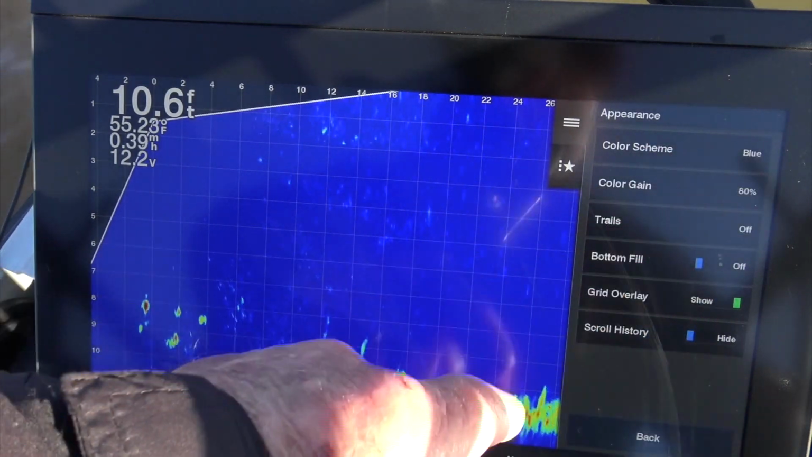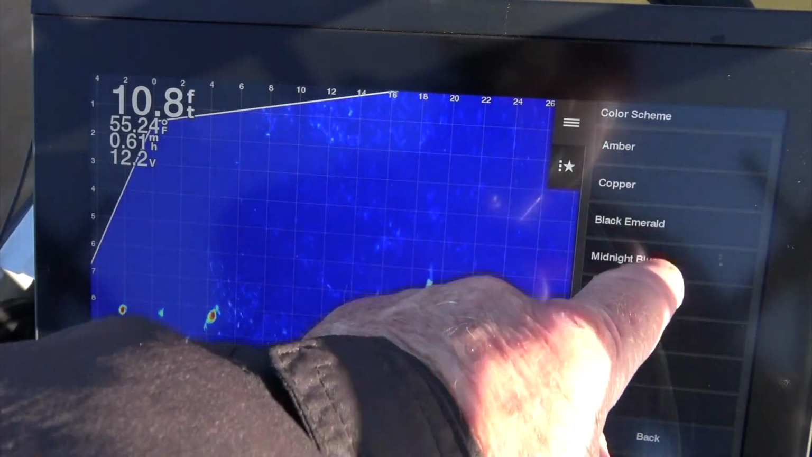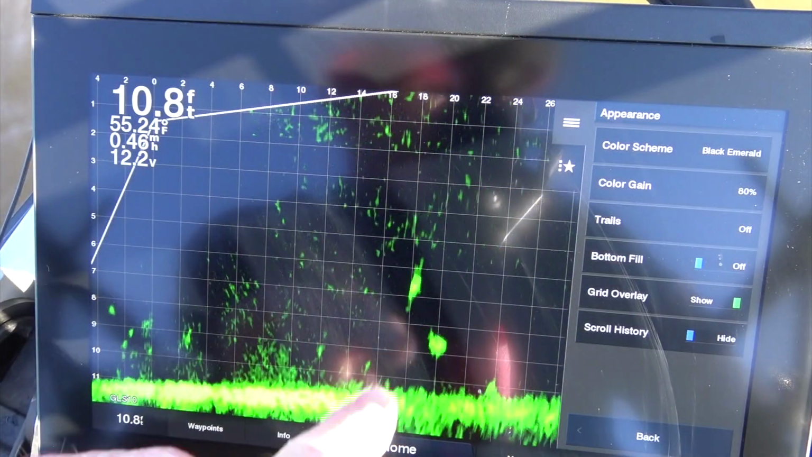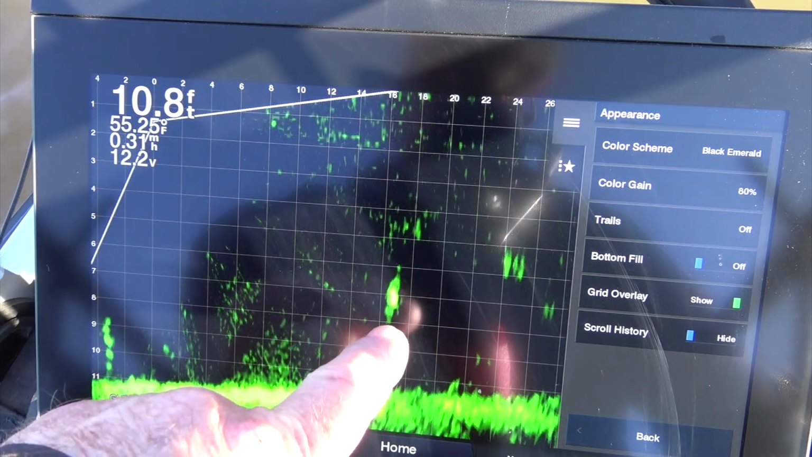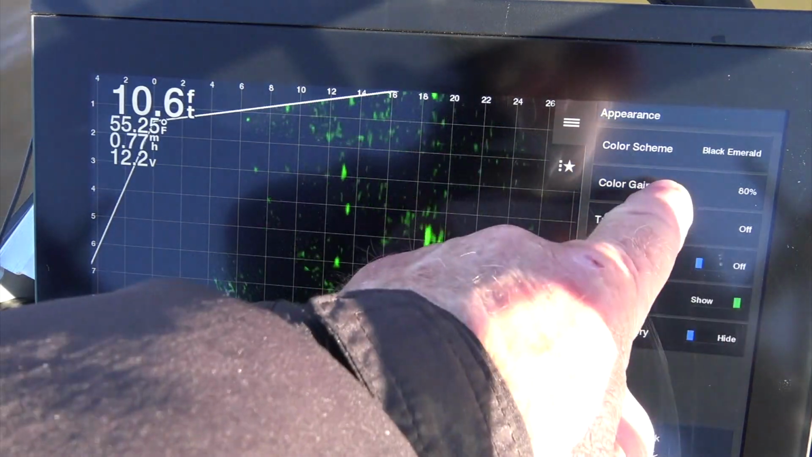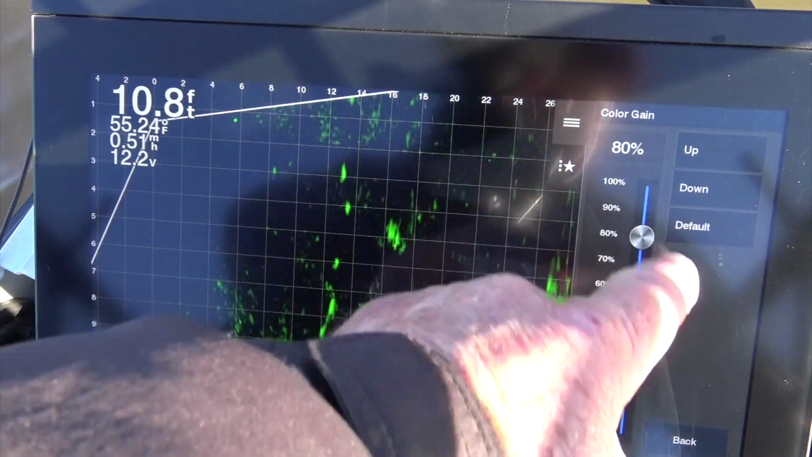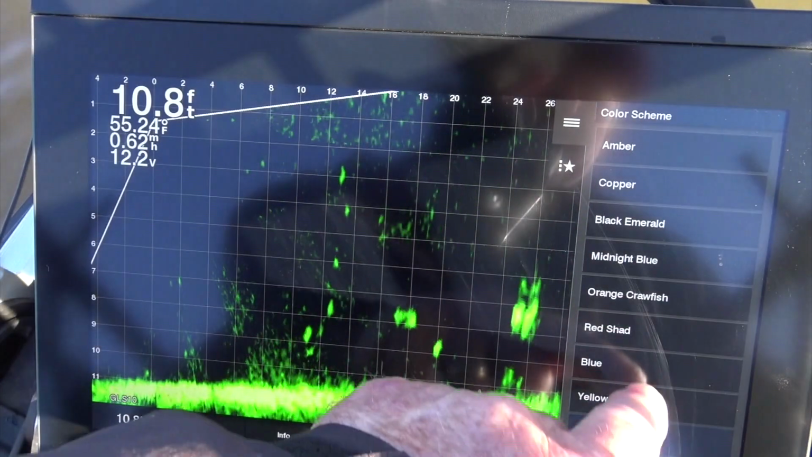Color scheme, like I say, blue. I run that black emerald a lot. I like that, especially when I'm in brush. It seems like the fish stand out brighter in brush, but out in this open water, I like that blue.